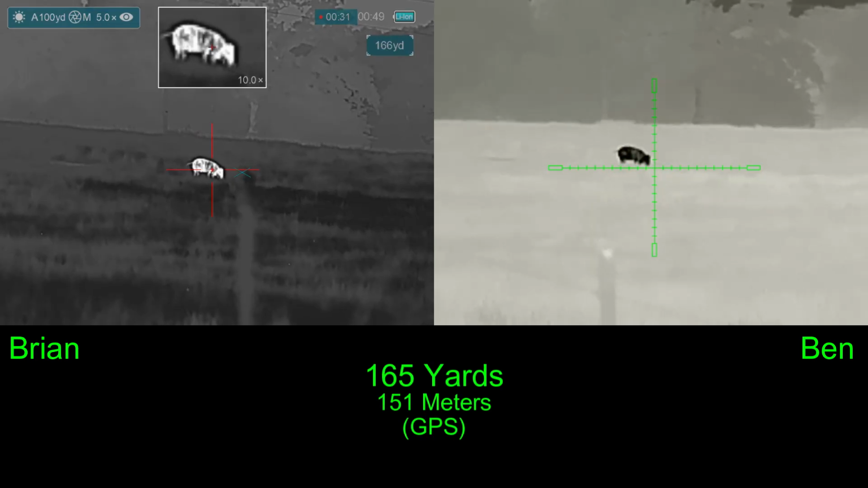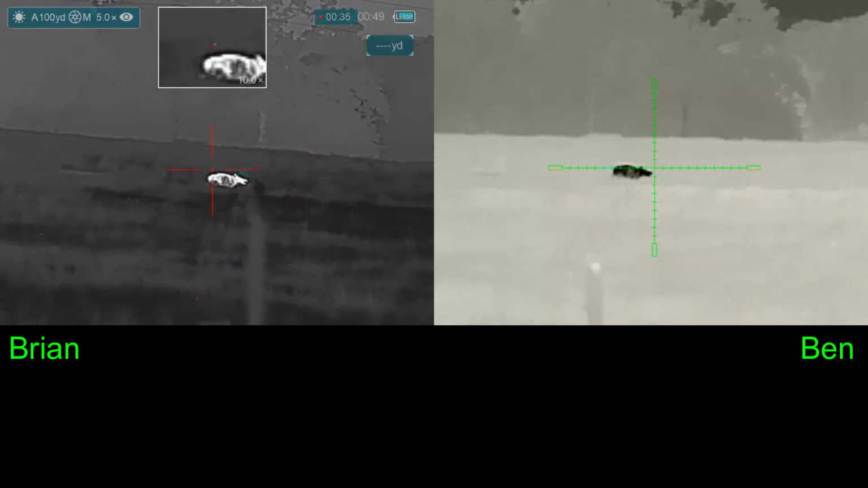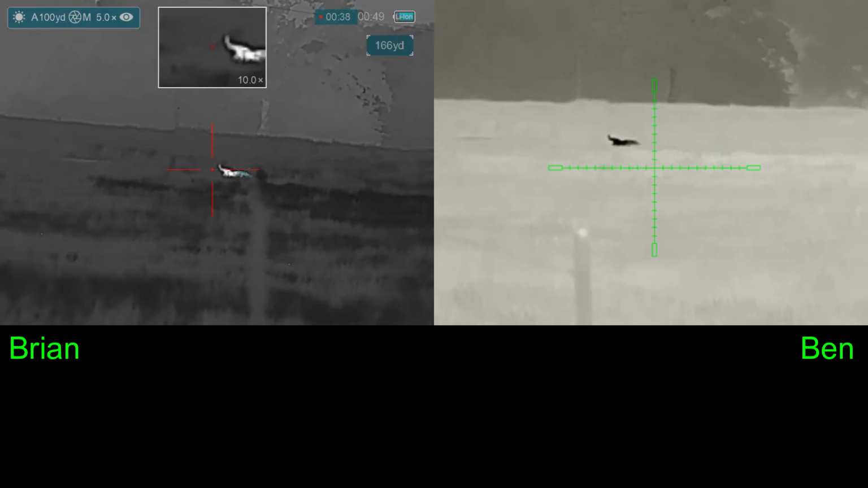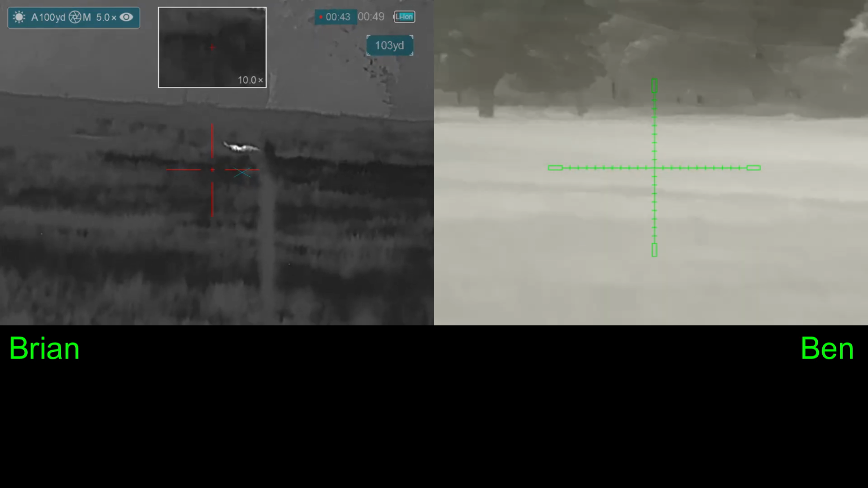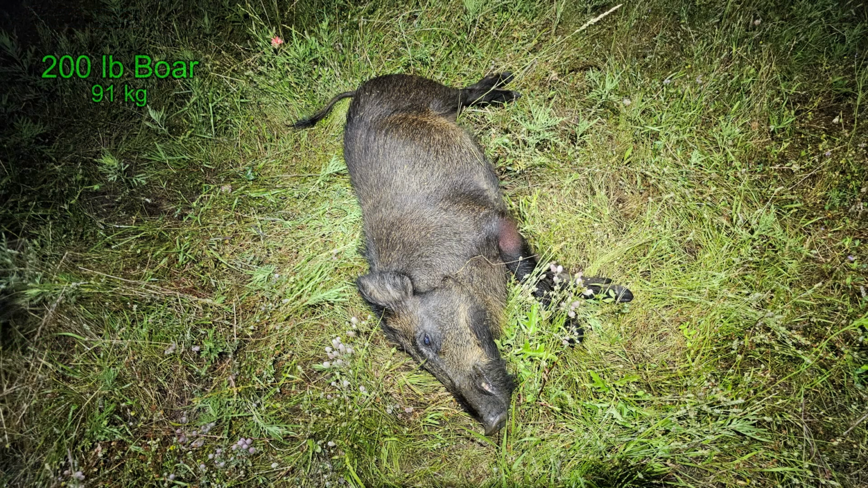Shooter ready? Shooter ready? 3, 2. Two shots, two hits, and the boar goes down. Nice. Sorry, I counted a little quick. No worries. Fist bump. Boom. Good job. Ben tells me later, no worries, because I shot him in the head. Boar came in at 200 pounds.